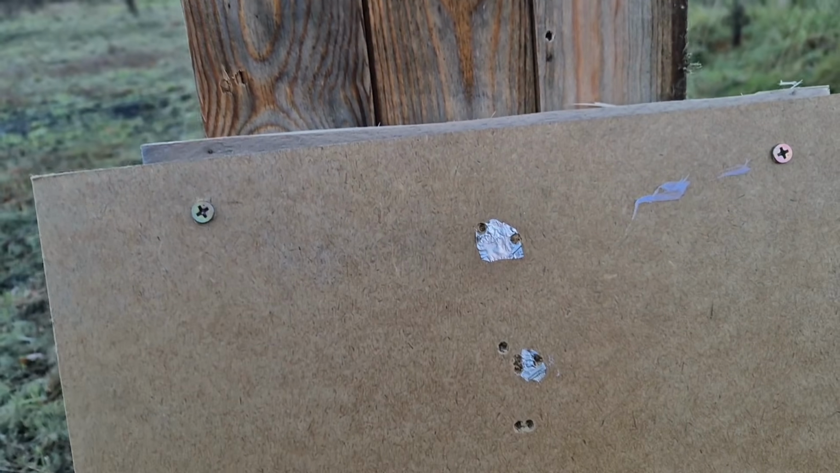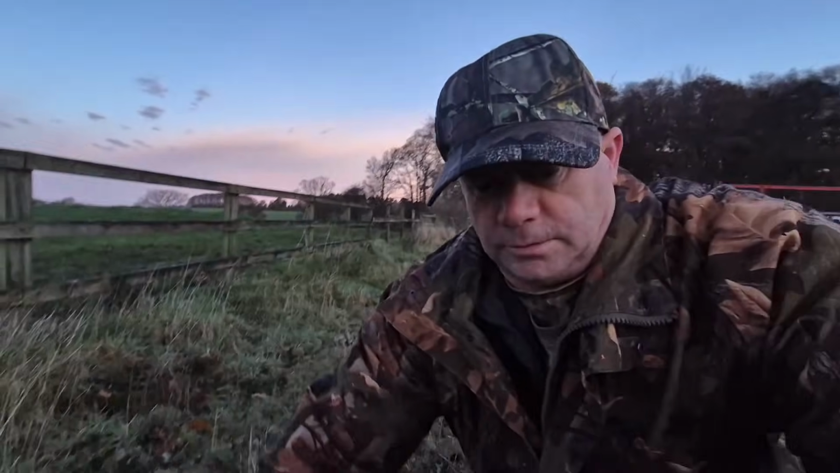Yeah, that's it. It's not showing much of a heat signature, obviously, because the board's not showing up, but yeah, pleased with that. Two on the top there, obviously that was me shaking, and then a couple in the smaller one there. And then obviously that's one that we tried to zero on, but that being too big, so yeah. So hopefully we should be on zero there.